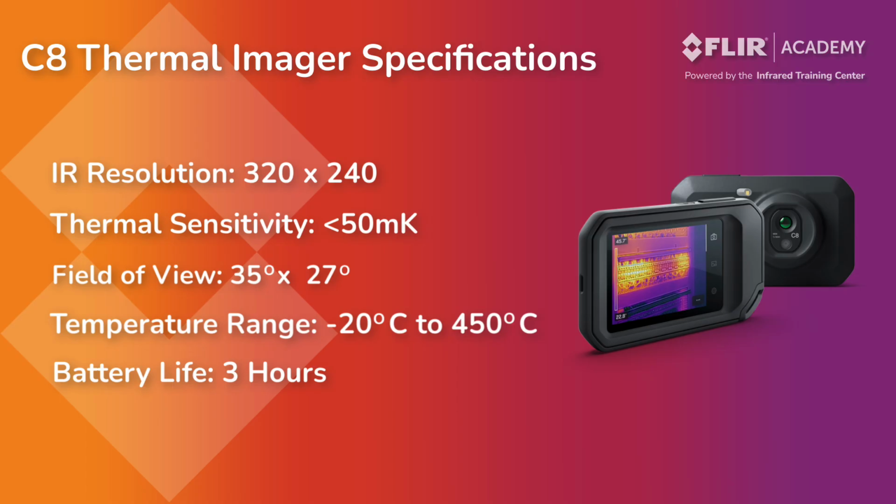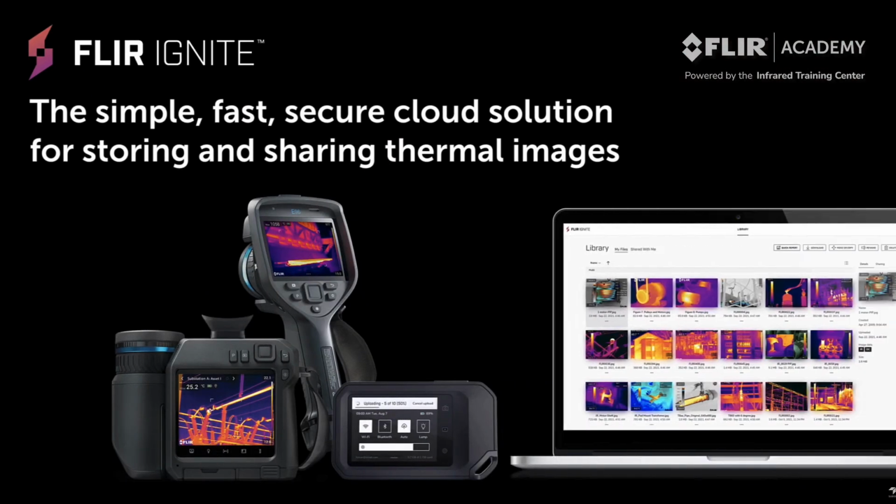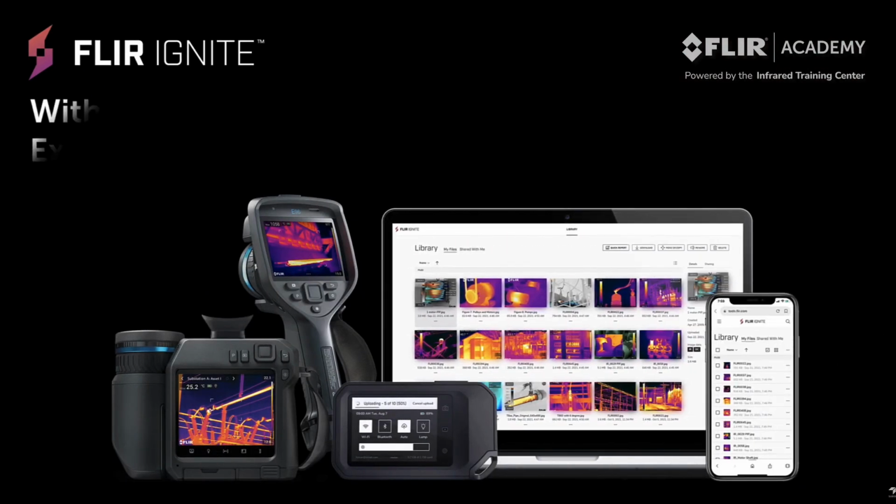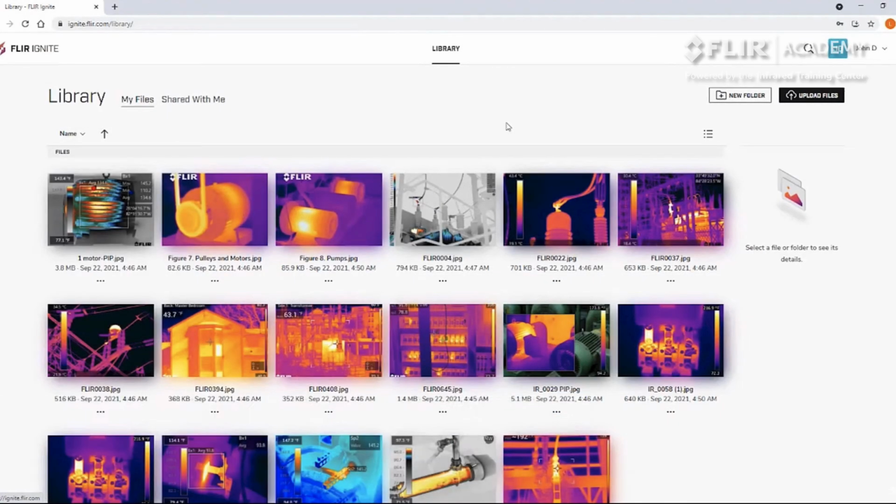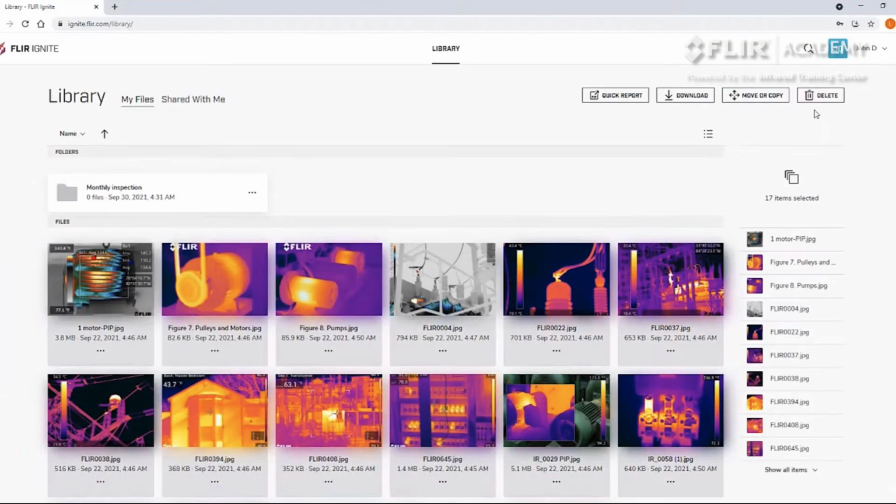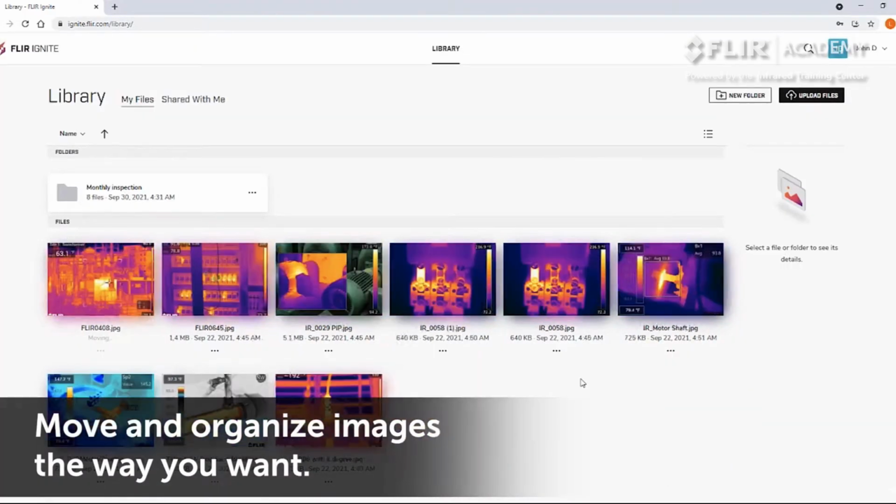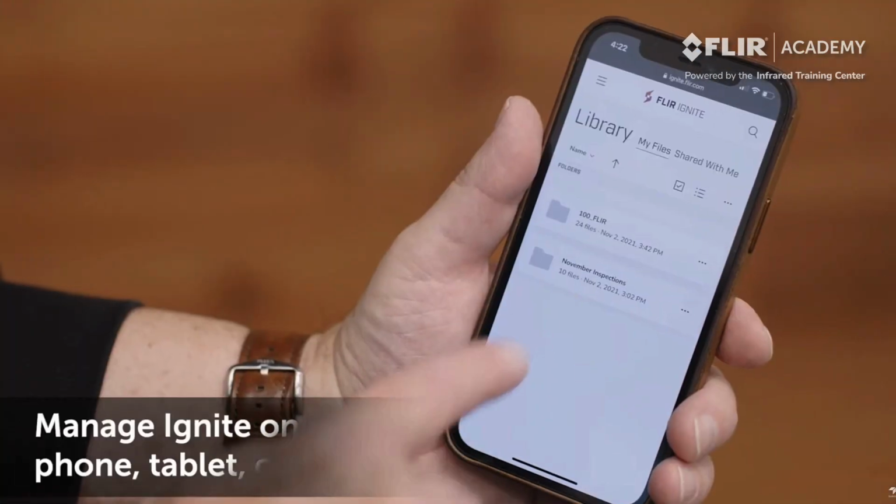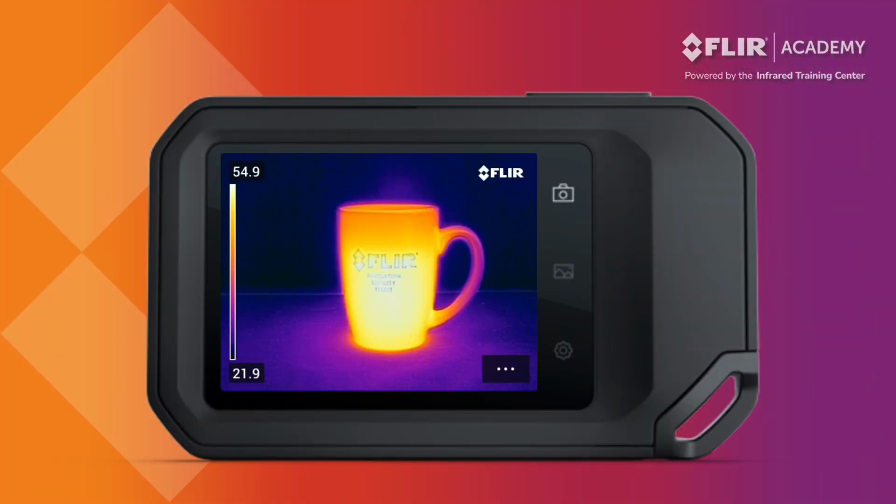An internal battery offers 3 hours of runtime and can be charged via the USB port found on the side of the device. The C8 also works with Flir Ignite, a cloud-based data management system that automatically syncs your saved images. Ignite cloud connectivity allows direct data transfer so you can store and back up your thermal images. Live streaming via USB is also available. We'll discuss Flir Ignite later in this presentation. For now, let's move on to the basics of camera operation.